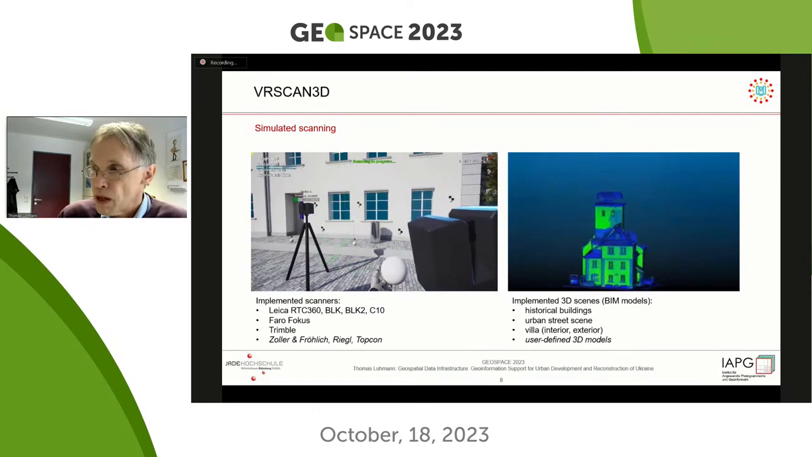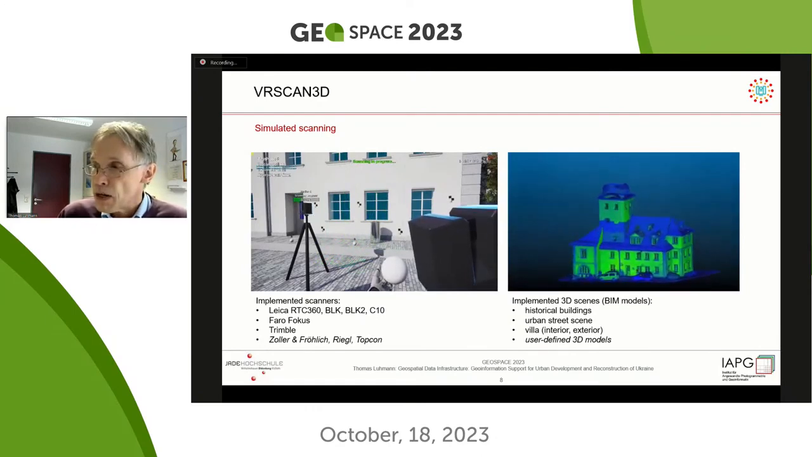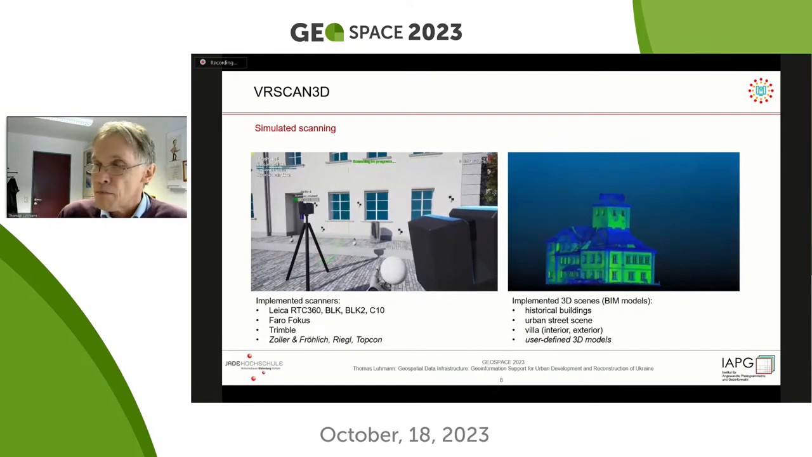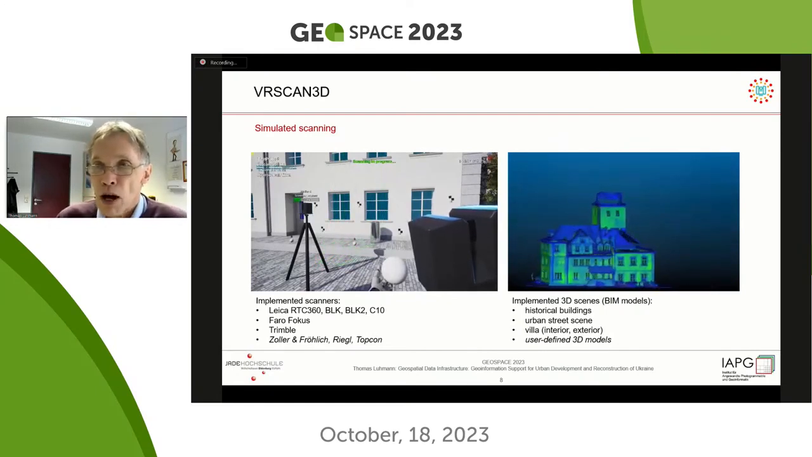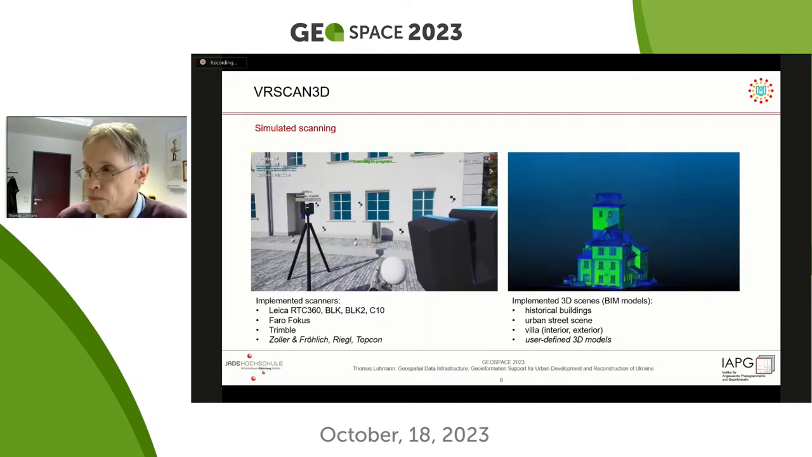We have some scenes integrated into the software, which are historical buildings from Bamberg, an urban street scene, a villa from inside and from outside. But now it will also be possible to include your own 3D environments so that you can use it in that environment as you want.